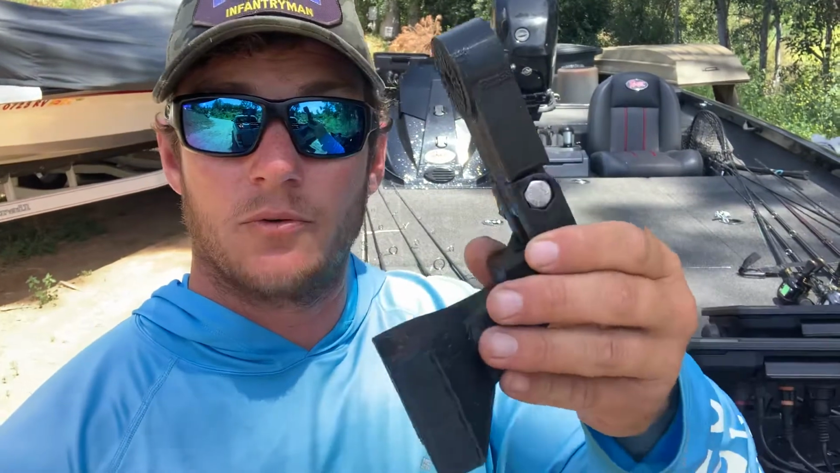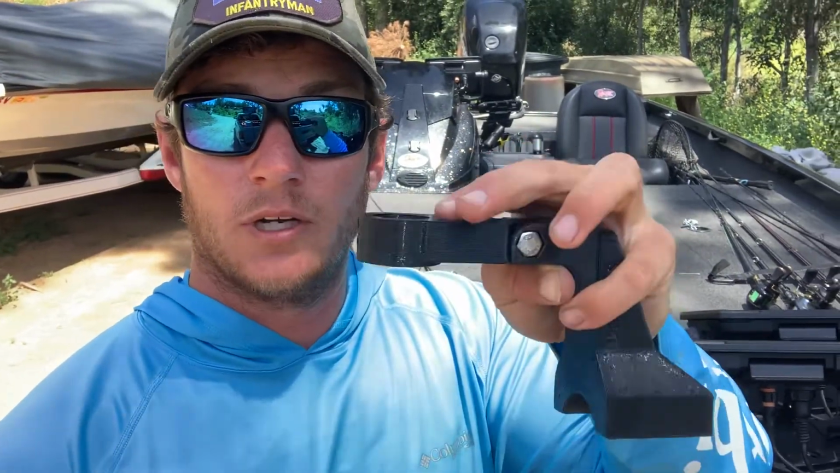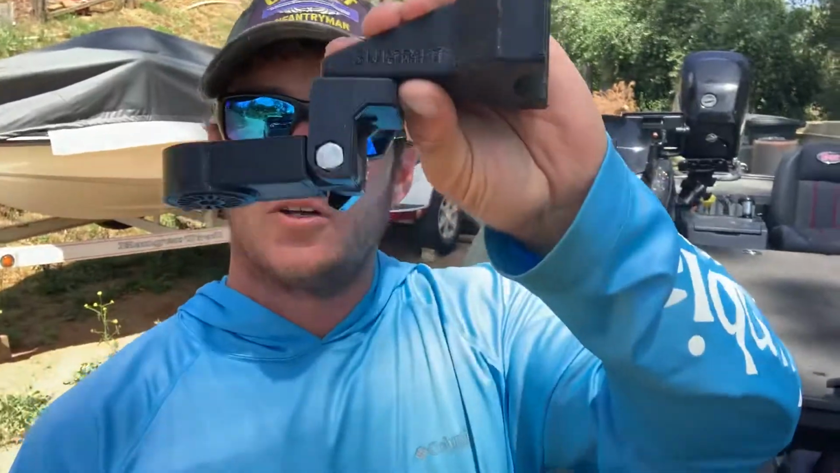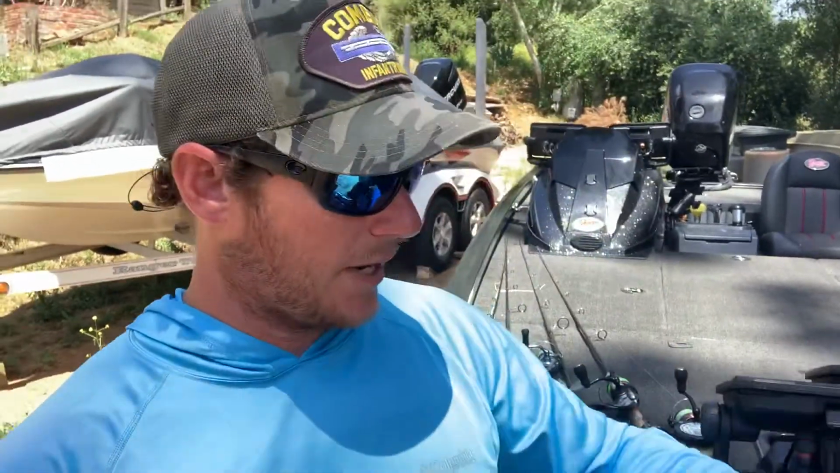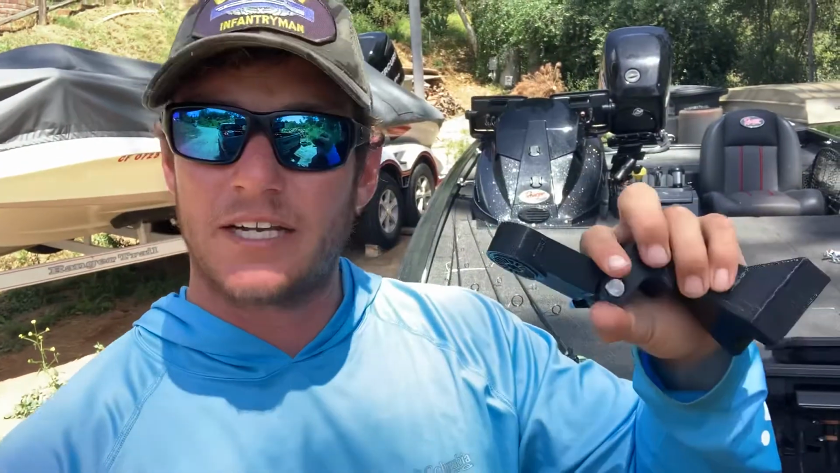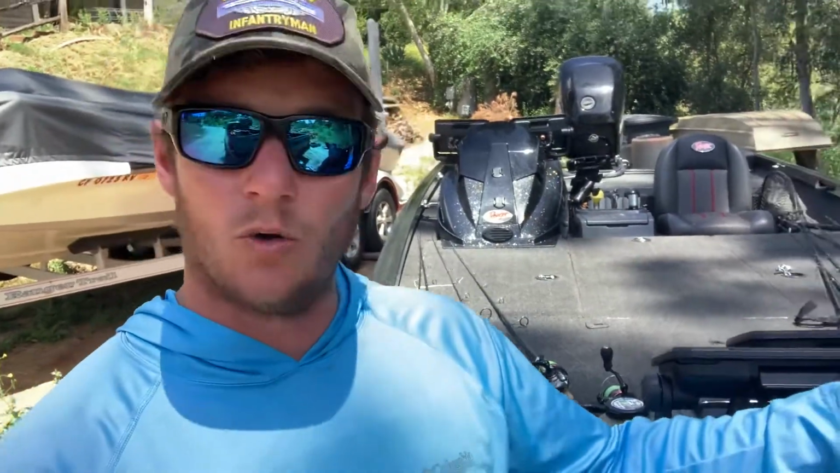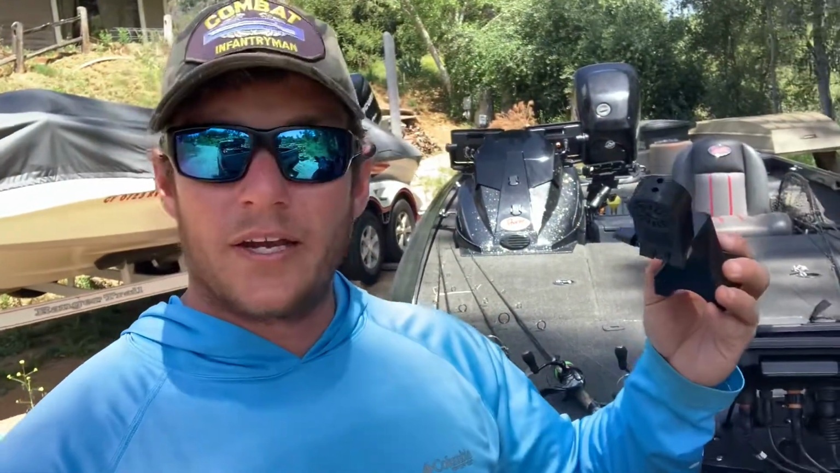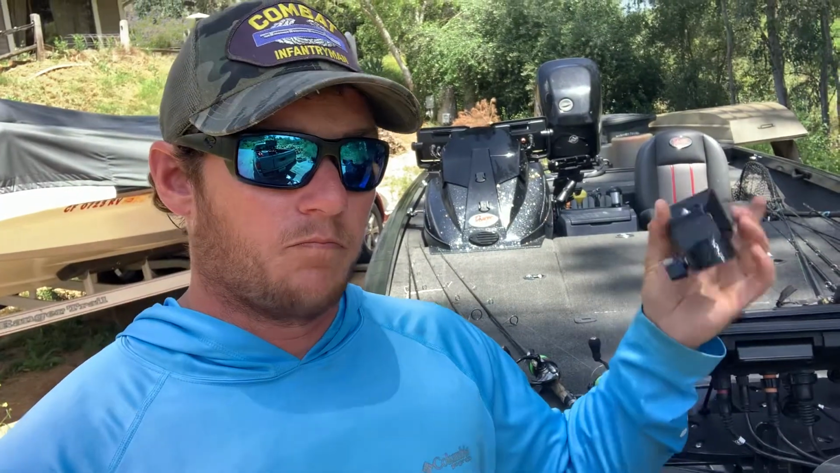The Summit Mount is an adjustable angle, and it's hard to do this one-handed, but you can adjust the mount to whatever angle. And look at that. Look how tight that is. That's not all weeble wobbly like this one. Let's see what else. More angles. It's more low profile. That's a big one.